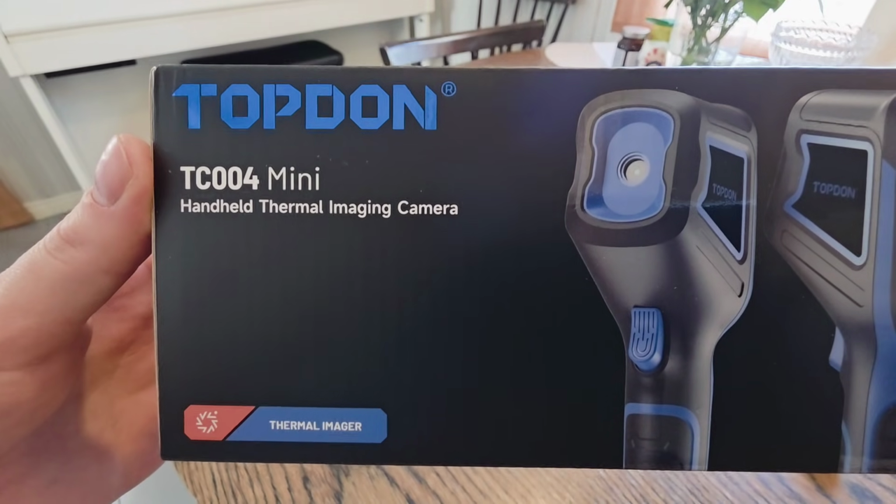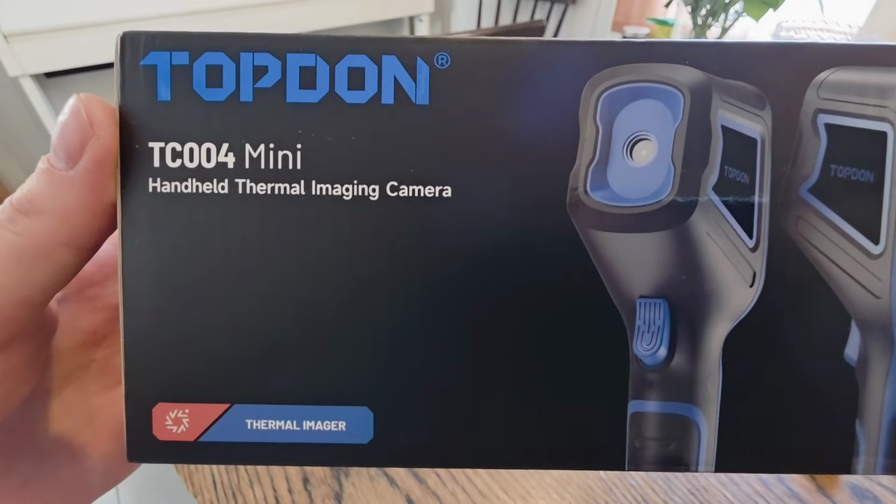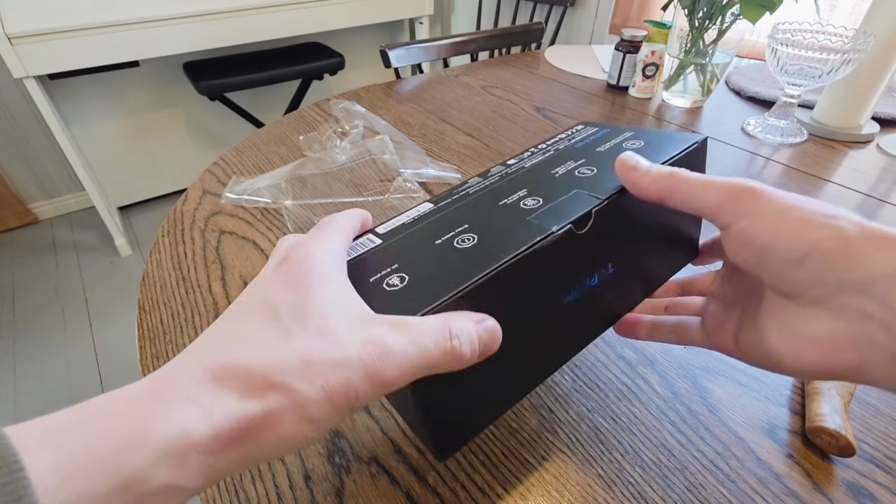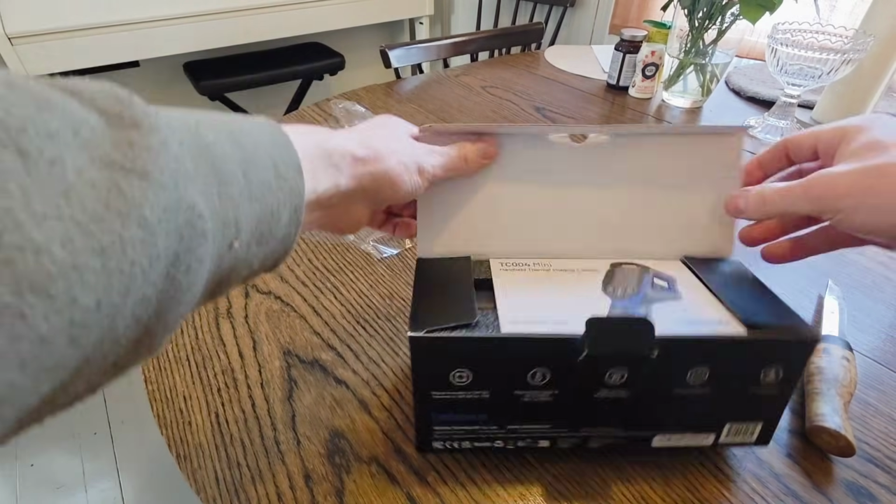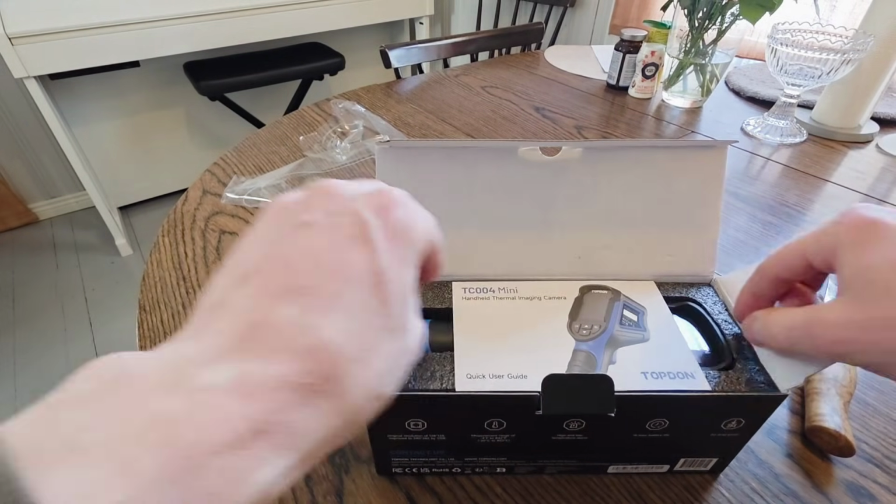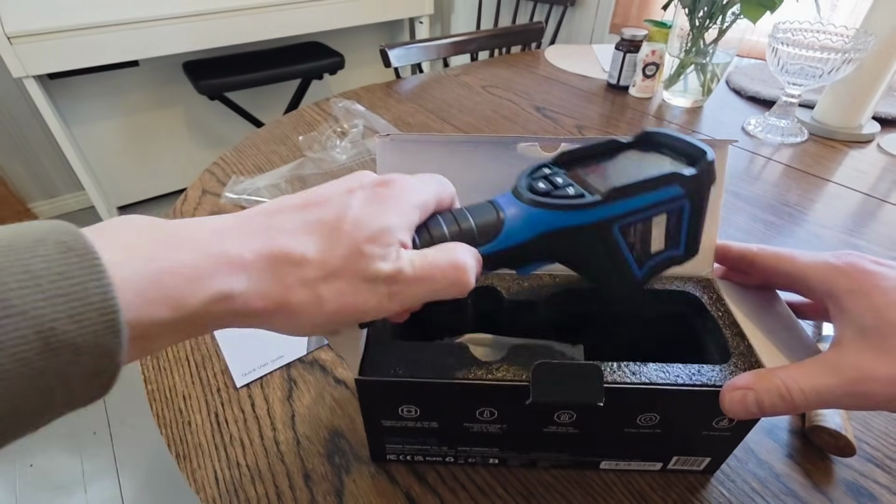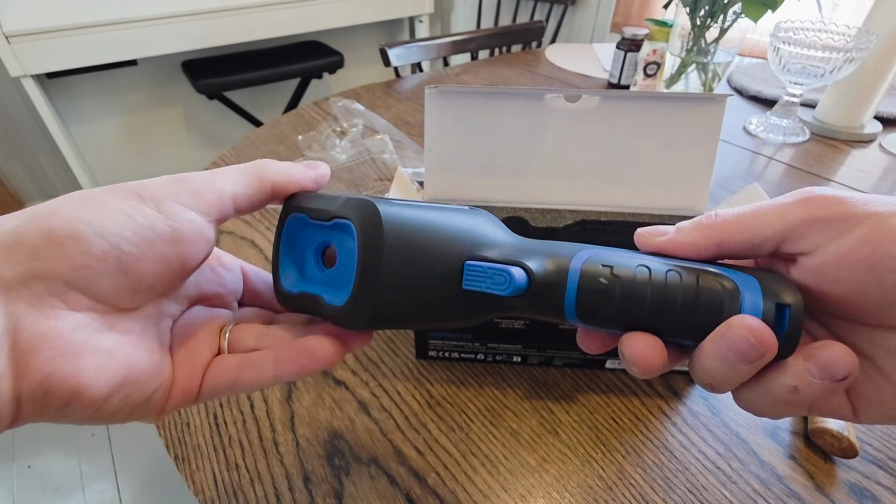So this is a Topdon brand TC004 mini handheld thermal imaging camera, and let's check this out. So here's the unit.